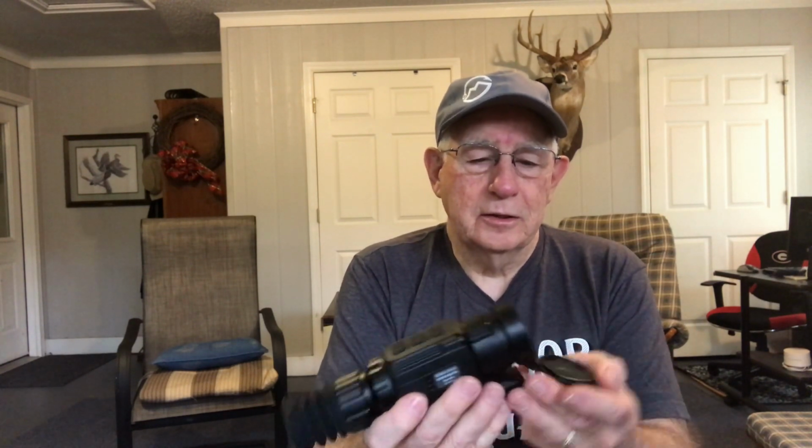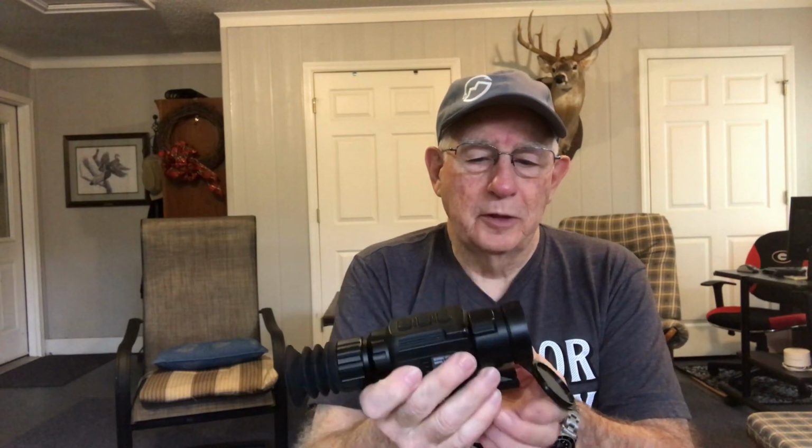This is a 2.9 by 11.6 by 35 thermal rifle scope. It has a base power of 2.9. It has a 35 millimeter objective lens. It is adjustable, so you can get a really fine image quality at any distance. You have an optical adjustment here, so that you can adjust it for your eye, whether you wear glasses like me or whether you have really good vision. Doesn't matter, you can adjust it for your vision. And of course up here, your objective lens adjustment is for your distance.